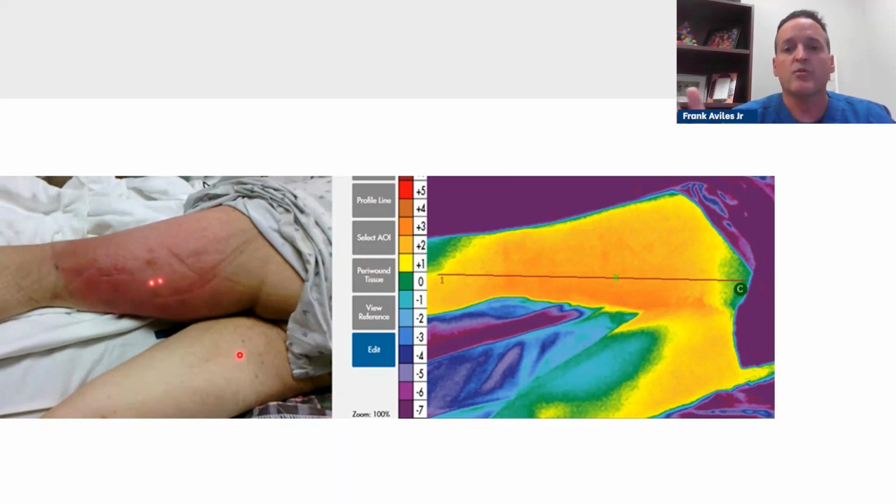And remember, 31% of the patients will not get diagnosed properly. This was one of them. When I did the scan on his day of discharge, within 2 hours we had him in the OR based on this image. The surgeon ended up taking the whole back of his leg because he was infected.